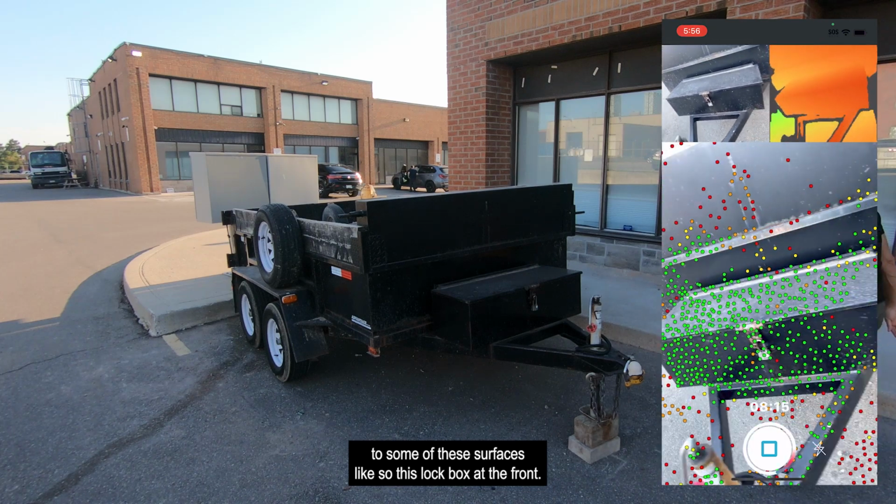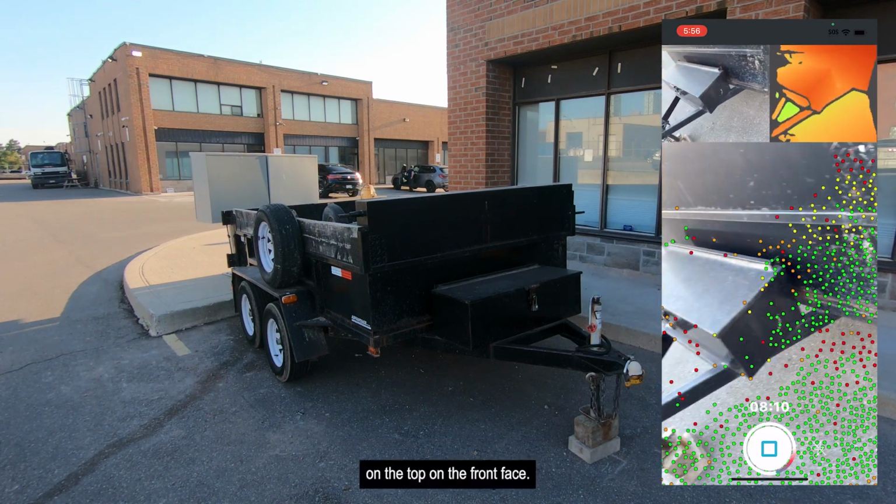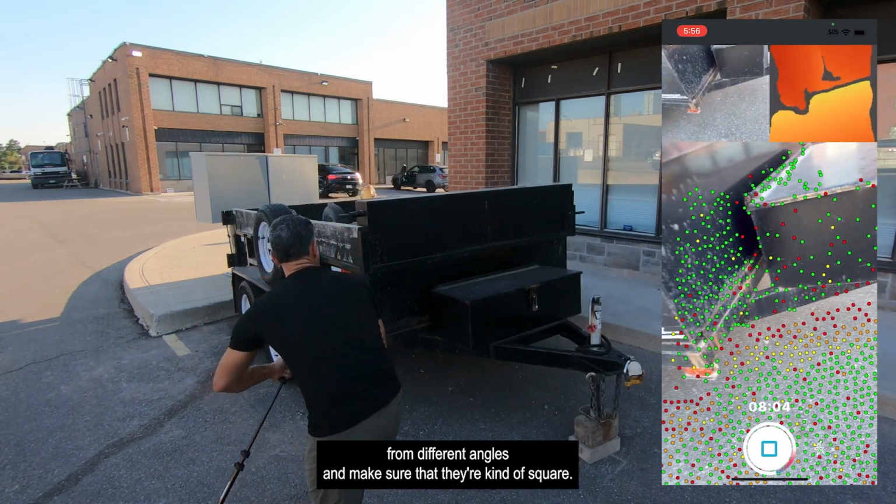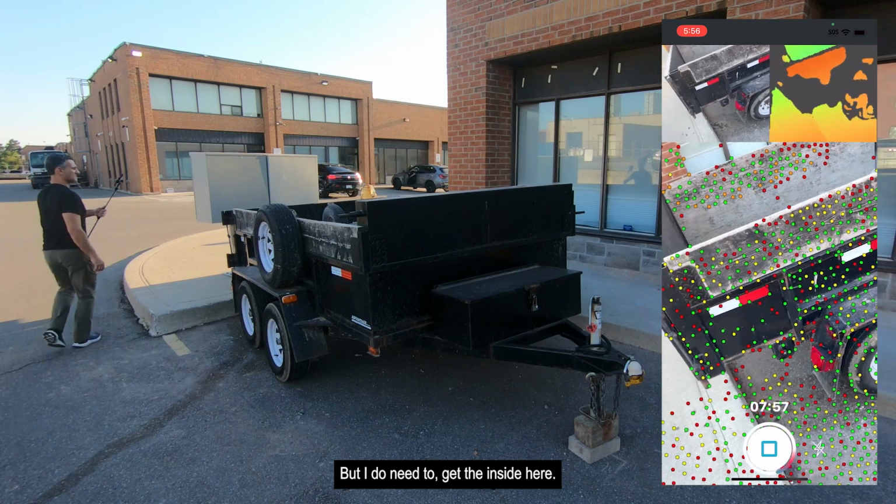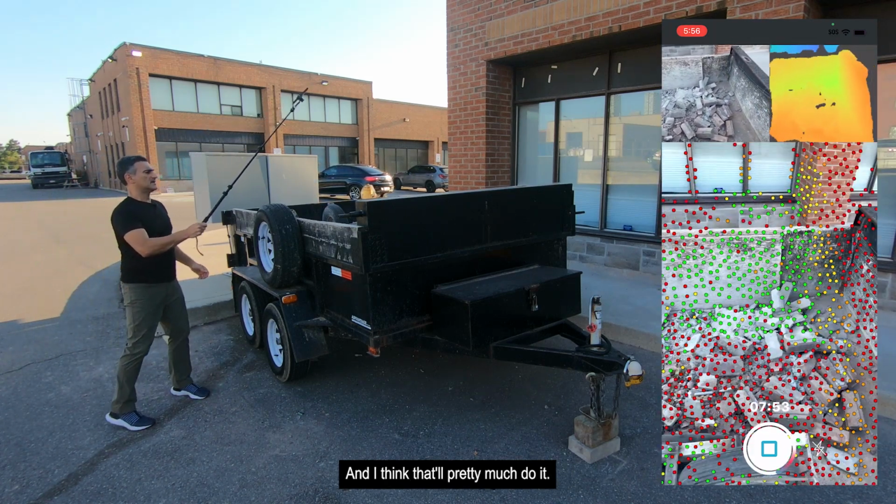Like, so this lockbox at the front, this little toolbox, I'm going to make sure that I go sideways like that, on the top, on the front face. All right, you want to get these from different angles and make sure that they're kind of square, not bad. And then over here, that's pretty good, but I do need to get the inside here. So I'm just going to paint from this side, and I think that'll pretty much do it.